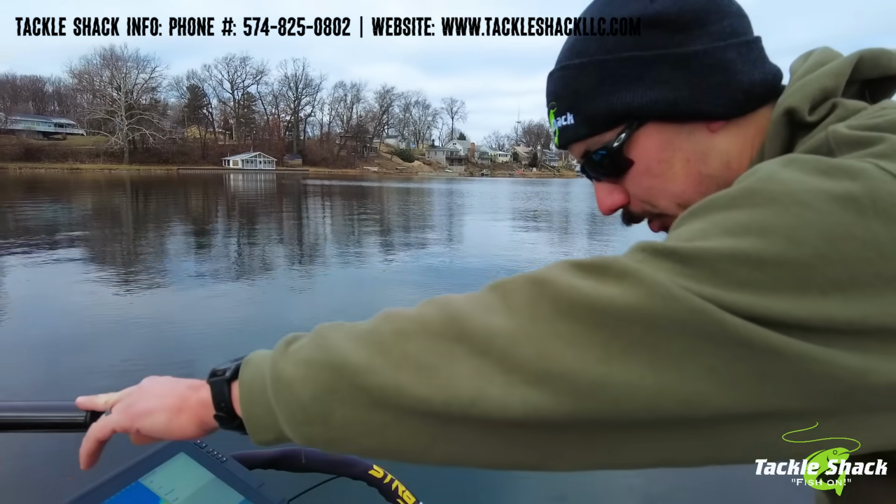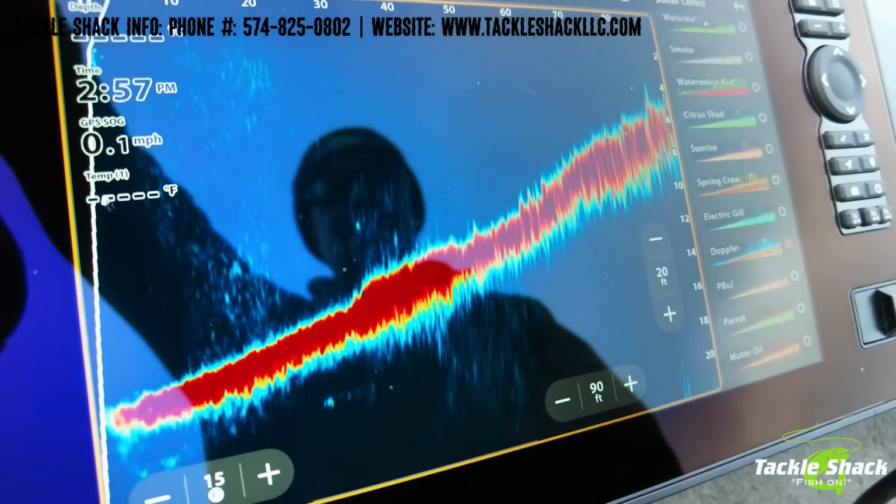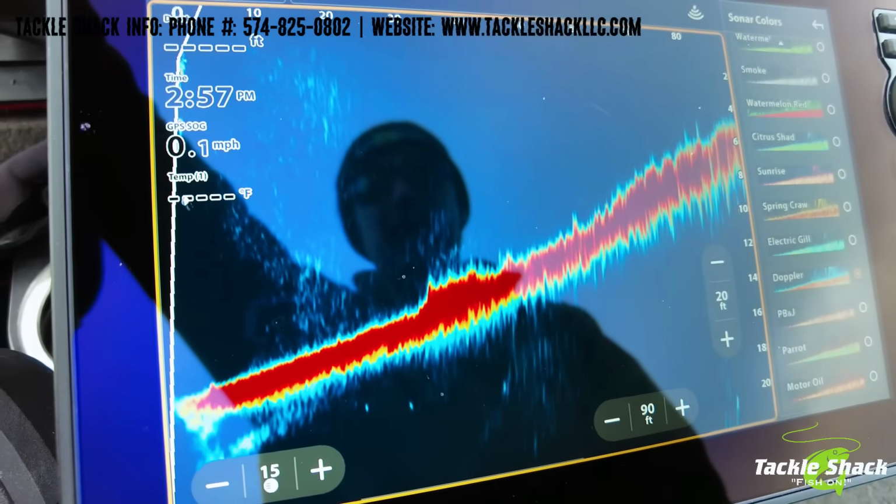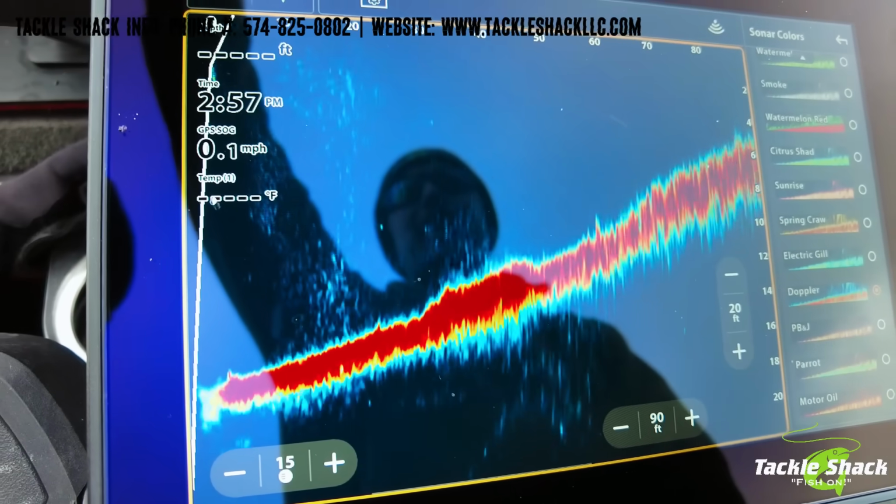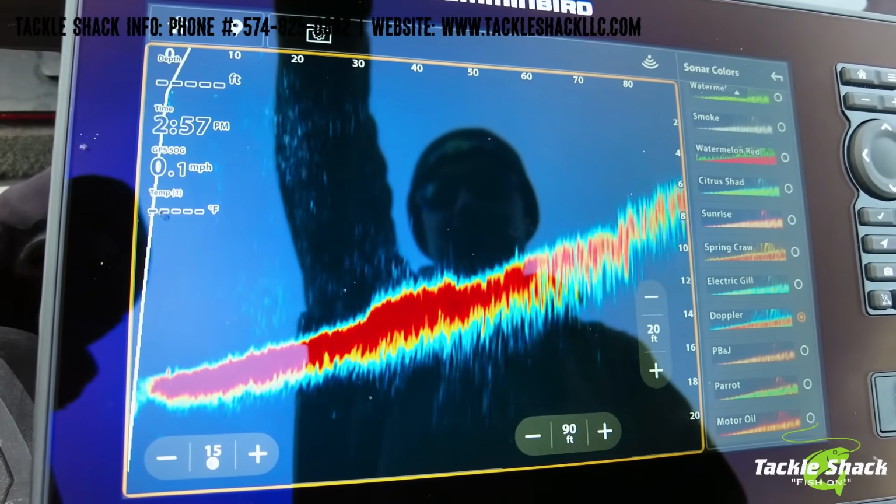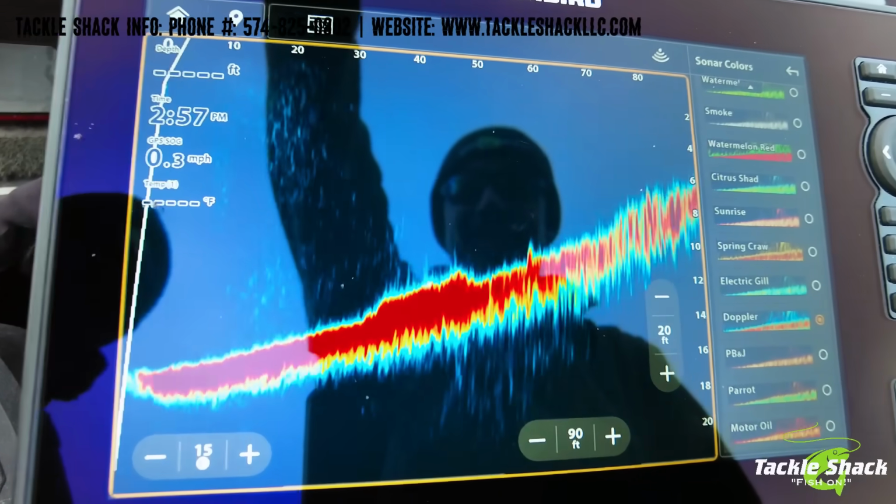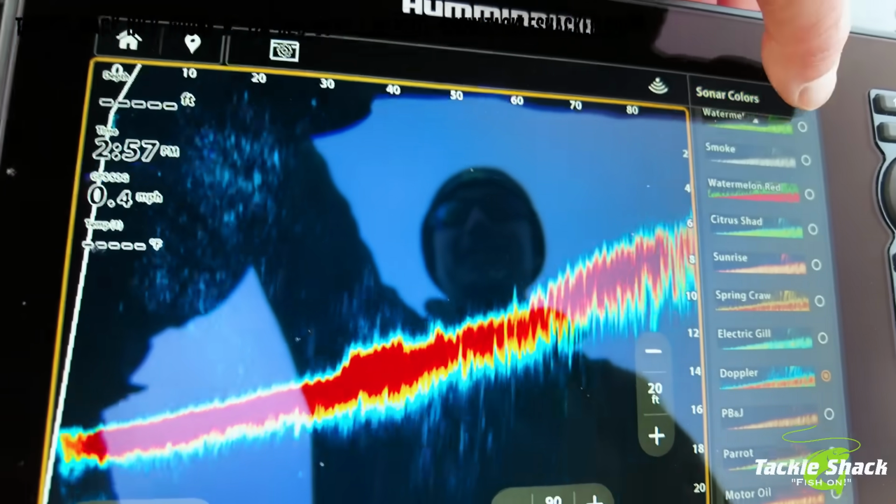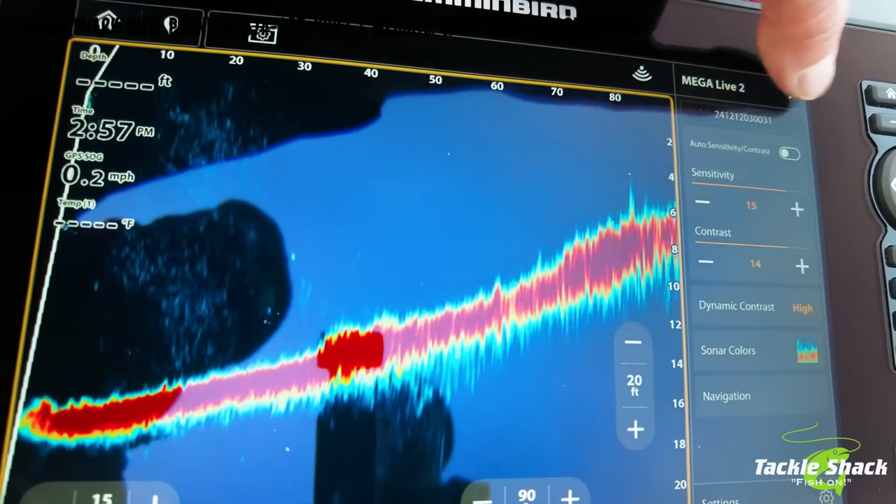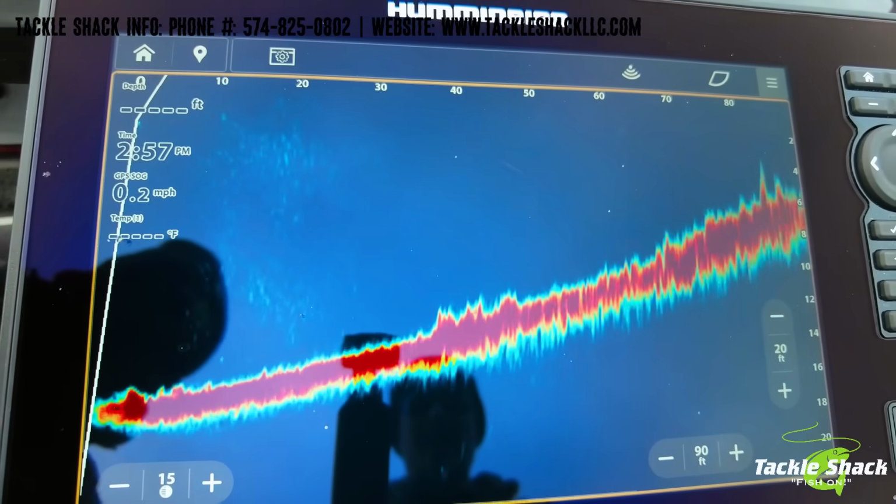So they go from that really defined red color and transition to a little bit lighter. If we had some floating fish, you'd be able to see it better. But we're working with what we got, with it being 25 degrees and January 2nd here. So not ideal conditions to be out on the water, but hey, we're doing it for you guys. We're trying to get you an honest breakdown on these things.